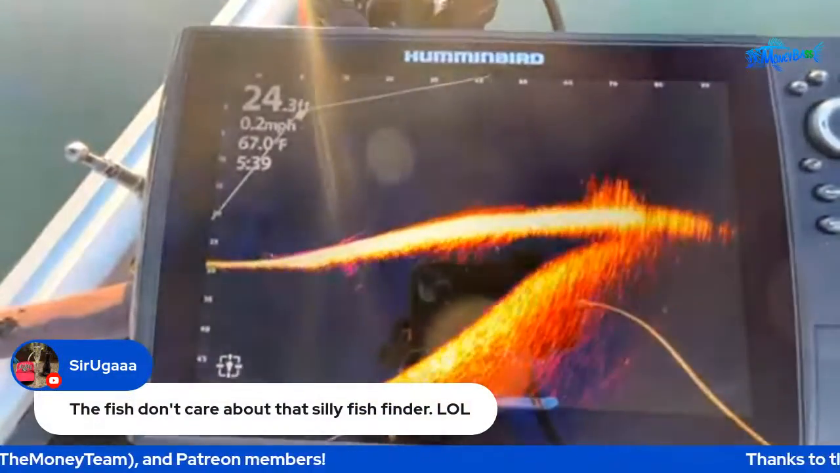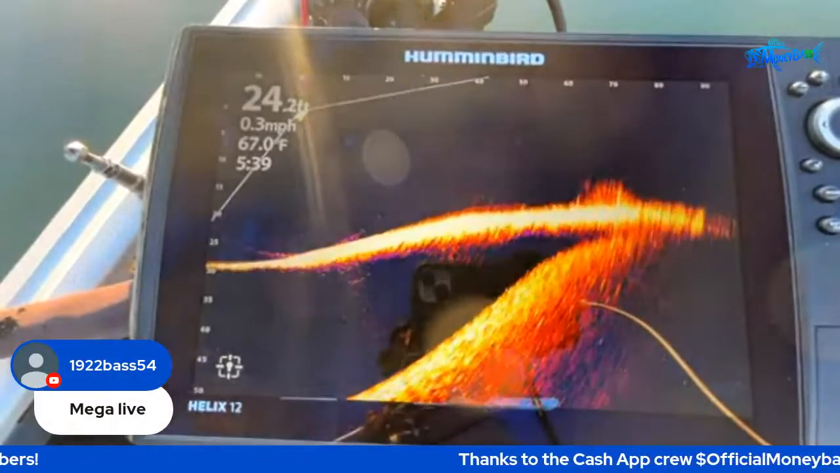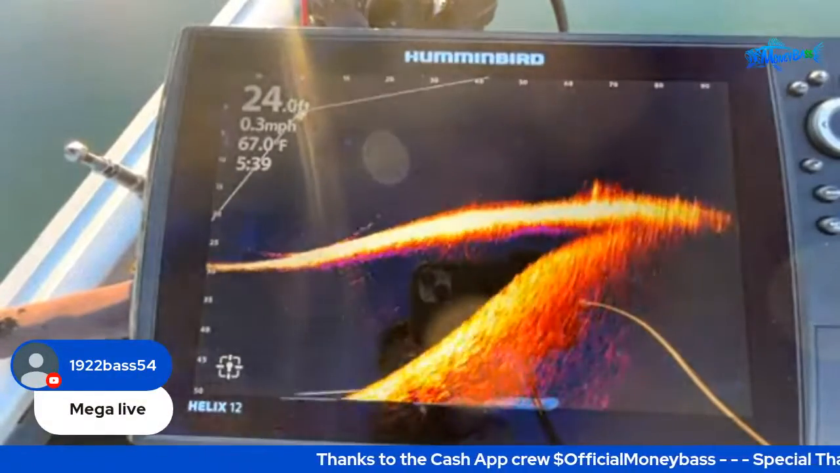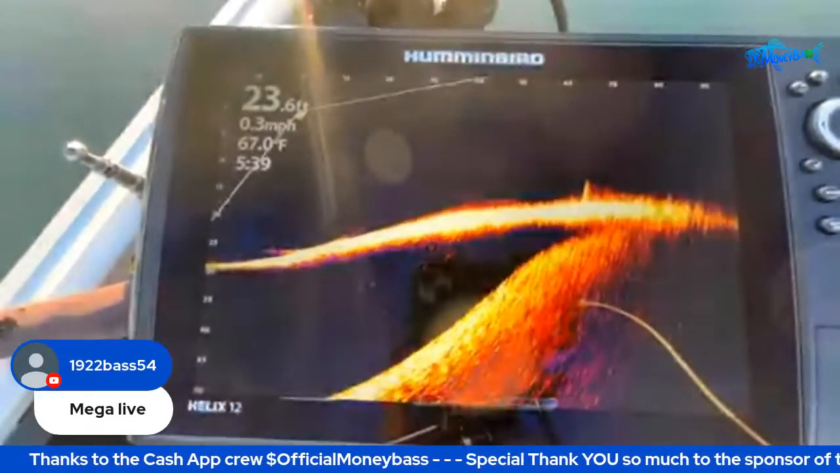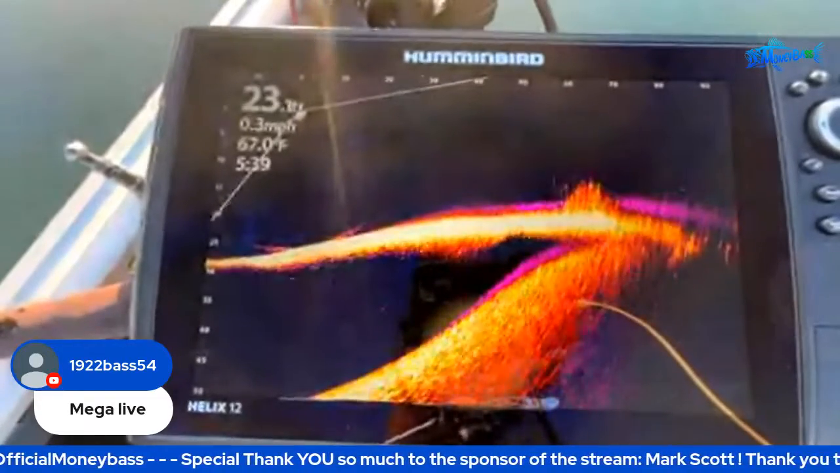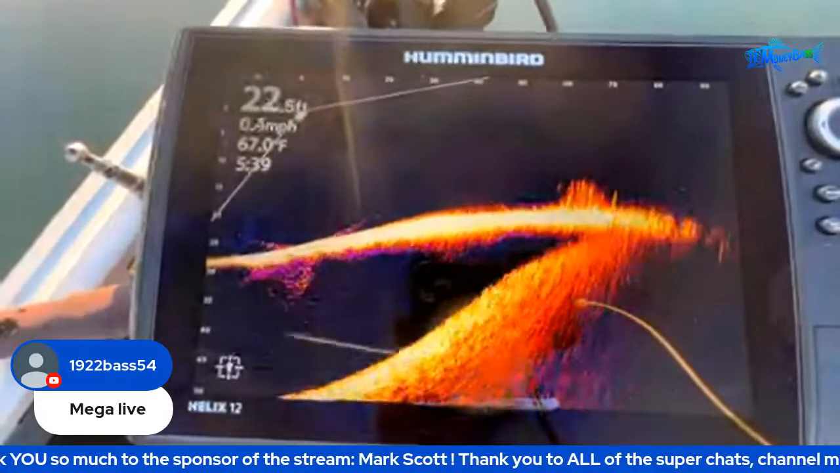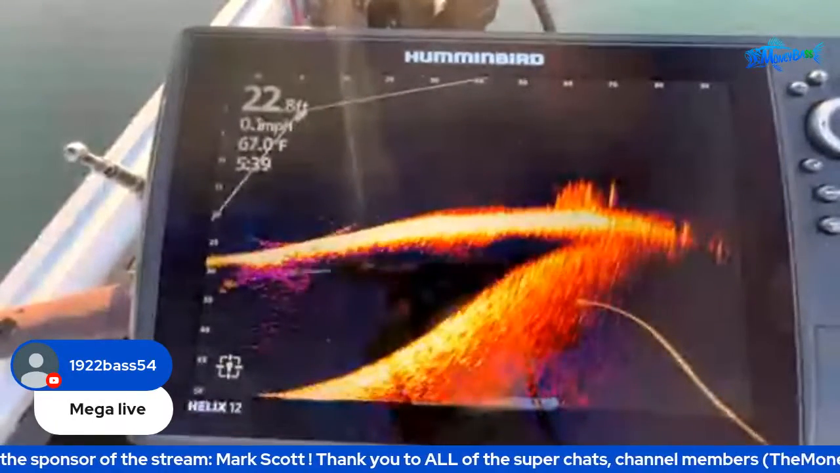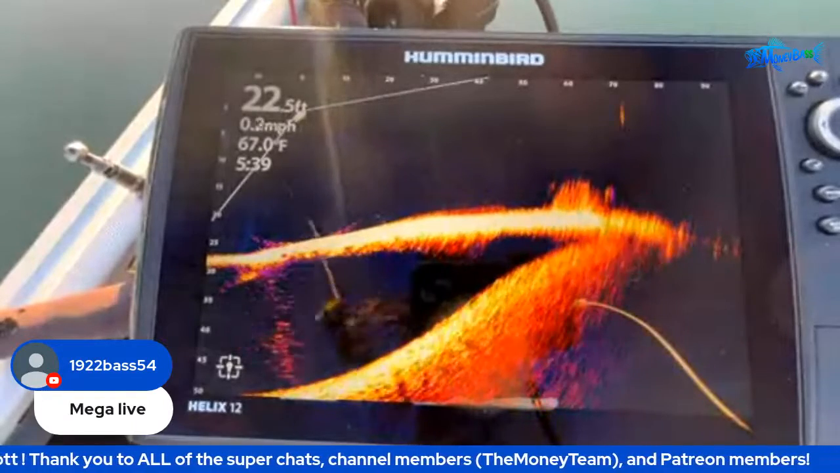All right, sir, you said the fish don't care about that silly fish finder. All right, 1922 Bass says Mega Live. So that kind of gives you guys an idea of what systems everybody is running. And like I said, whether you're running Garmin, Humminbird, Lowrance, we're just out here to help each other out and have a good time and come out here and kind of talk about our success out on the lake.